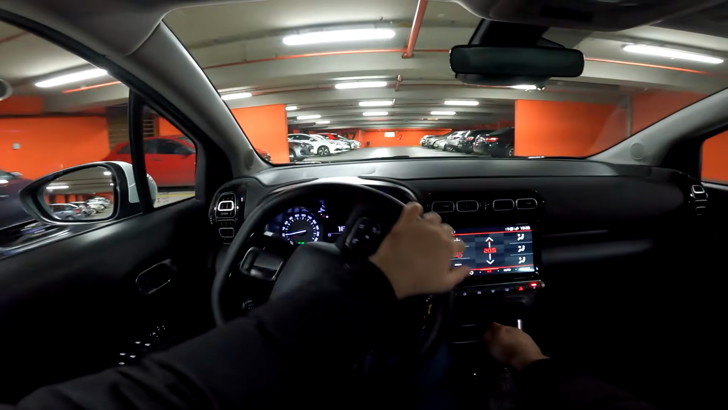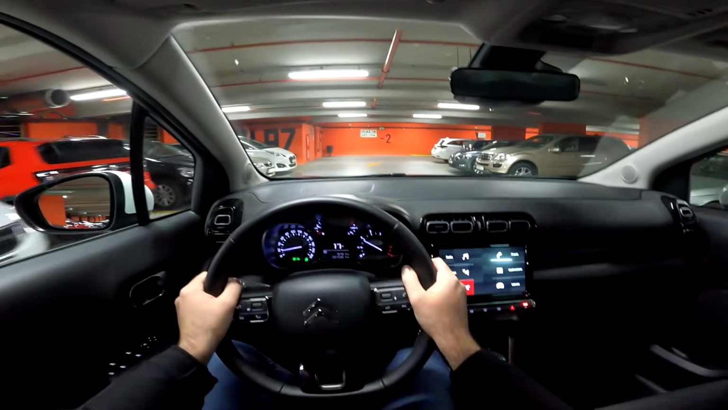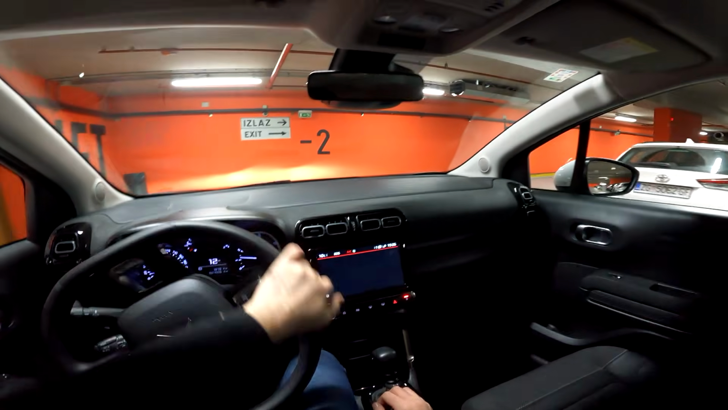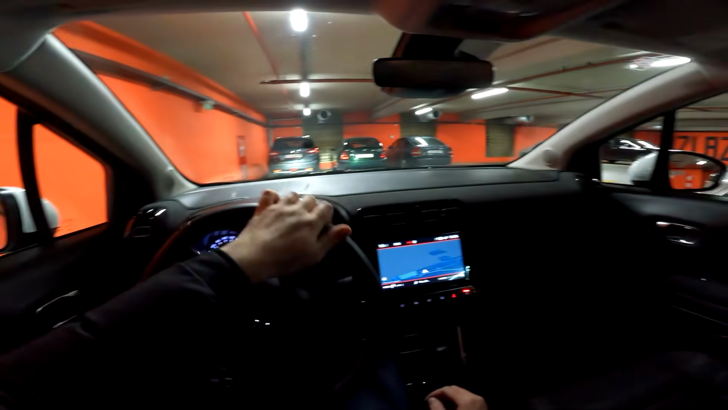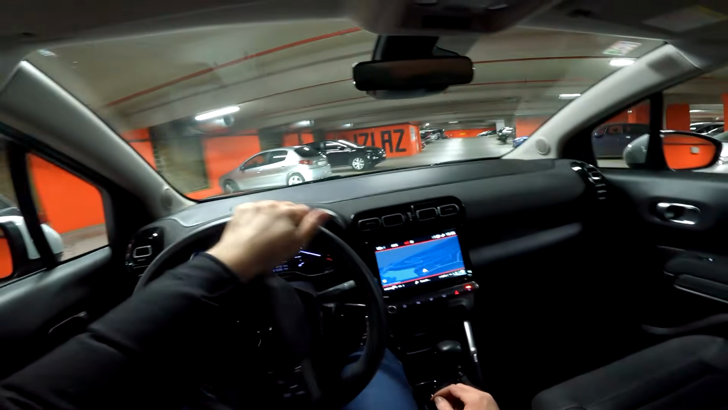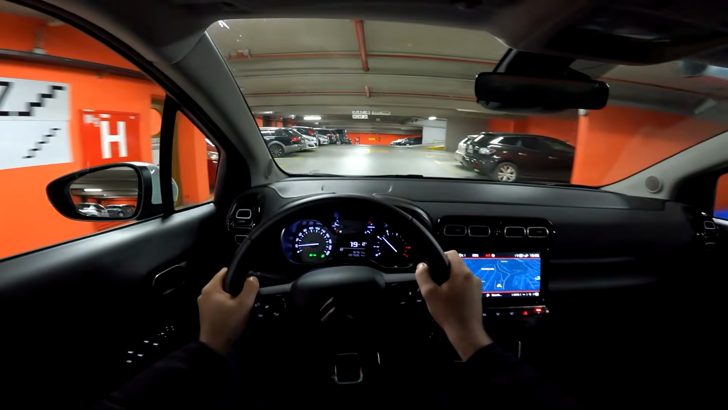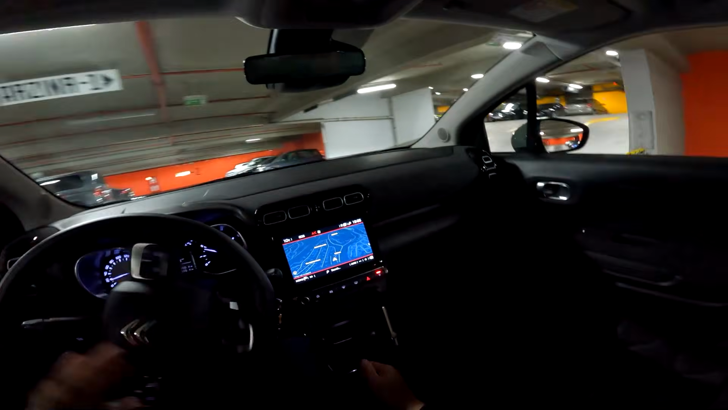Now here in front of us, the biggest news is the 9-inch touchscreen. So it's a bigger screen, looking nice, especially when you turn on the navigation, which we have here. And the navigation has got the 3D shape of the buildings. I will show you that when we go in the city, and when we will be next to the nice buildings.